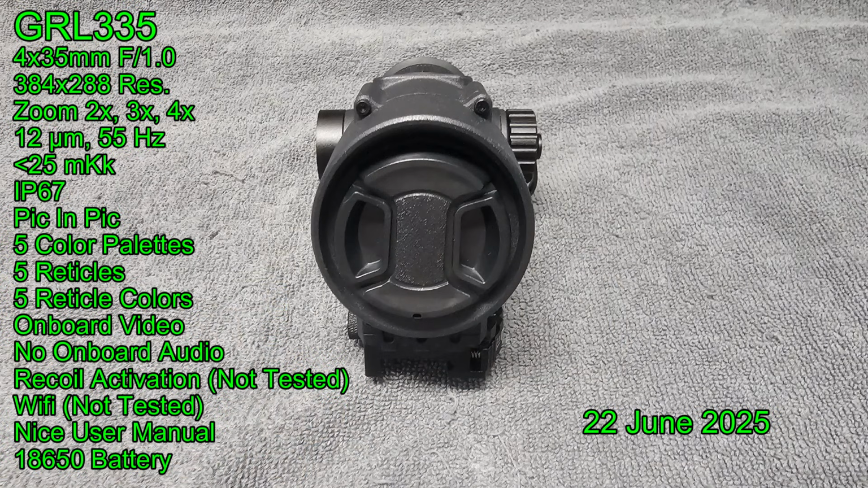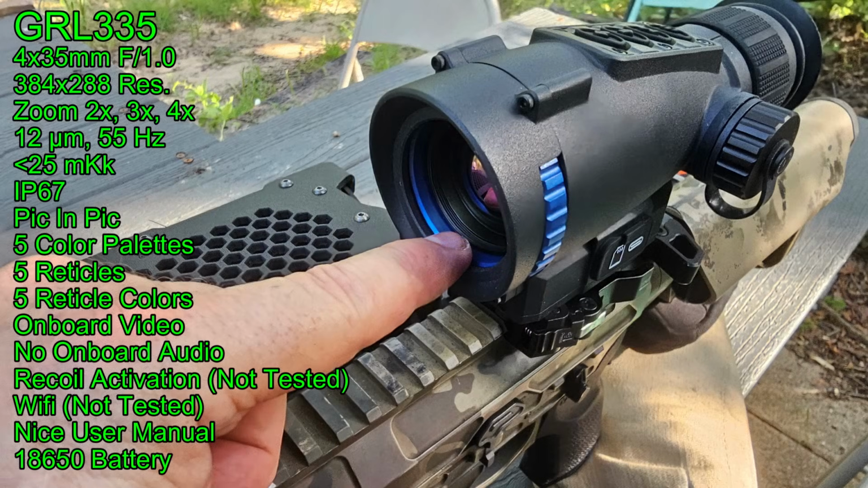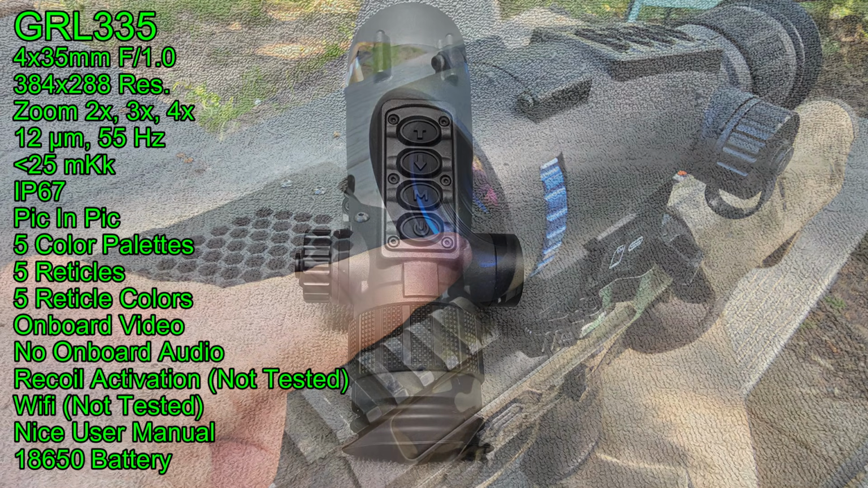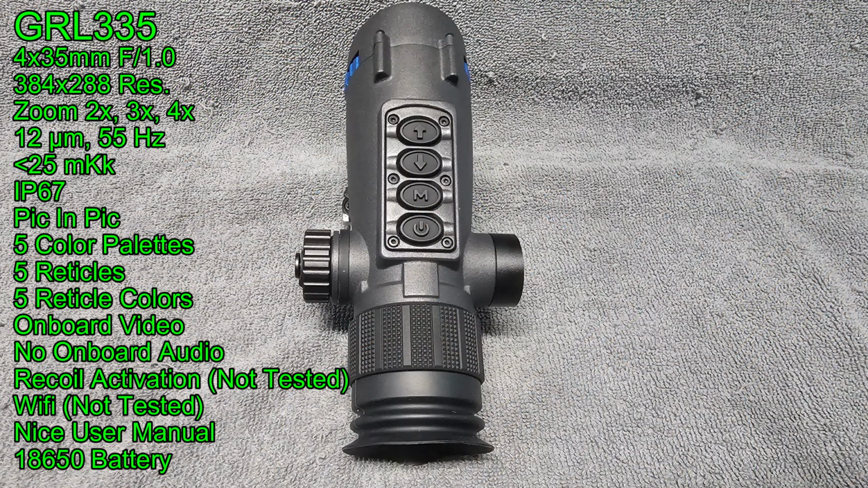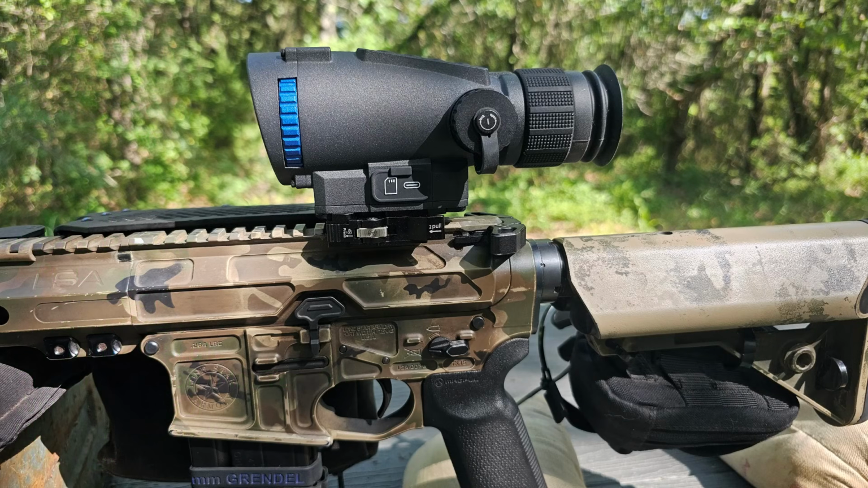It's got all of these features, and it's got this lens cap that comes completely off. It's more like a door that just removes. Not to worry, the lens itself is very well recessed inside the housing, so it's still very well protected even without the lens cap. And the unit operates on a basic 4-button design. So I just need to get the 18650 battery charged and get it on the rifle, which I've done here.